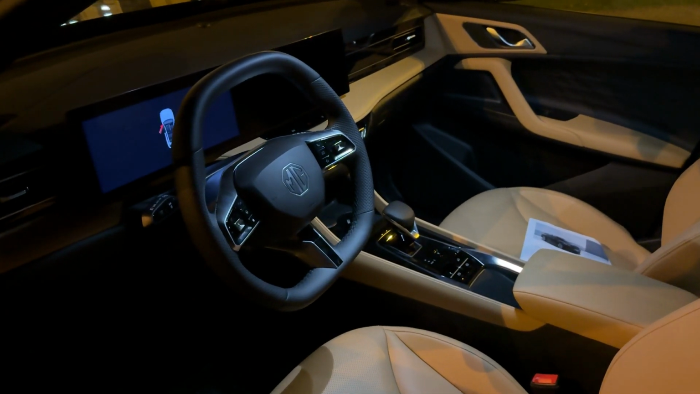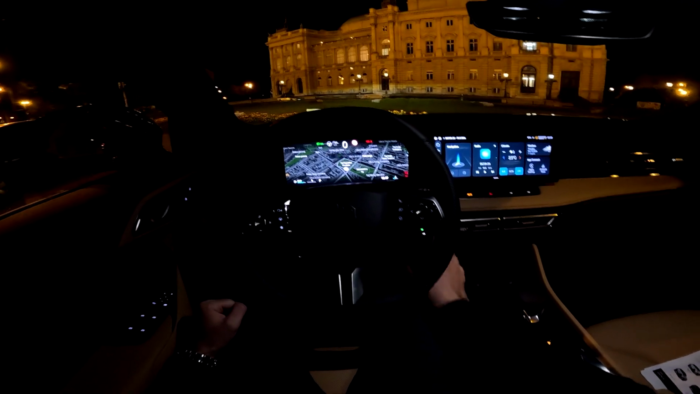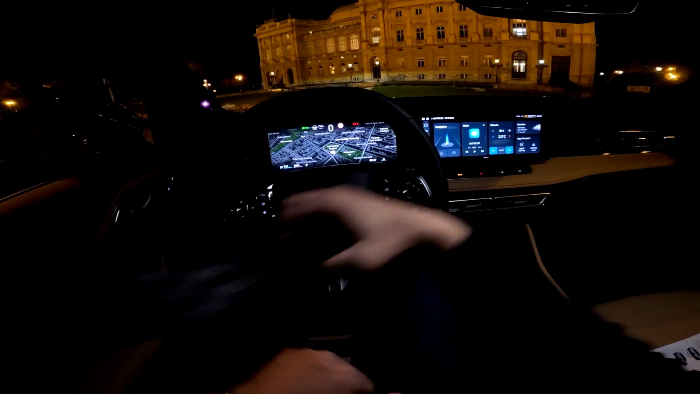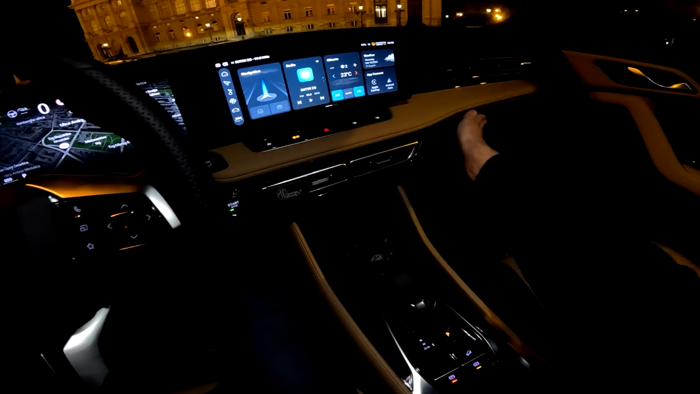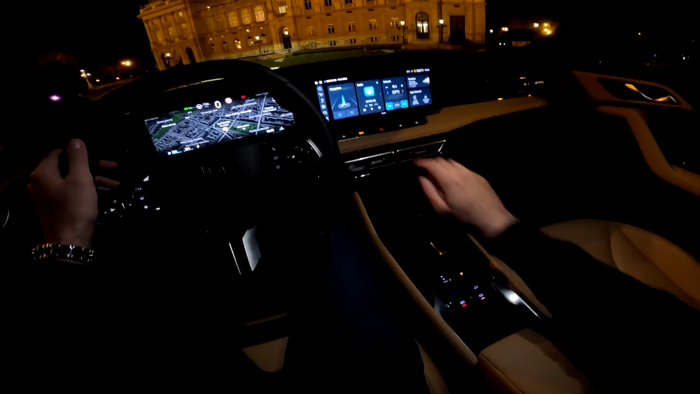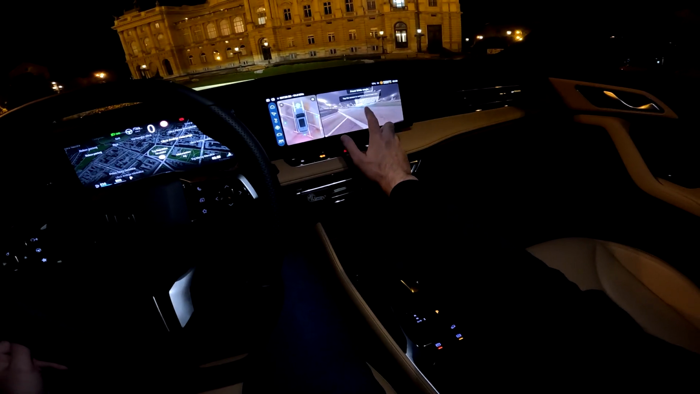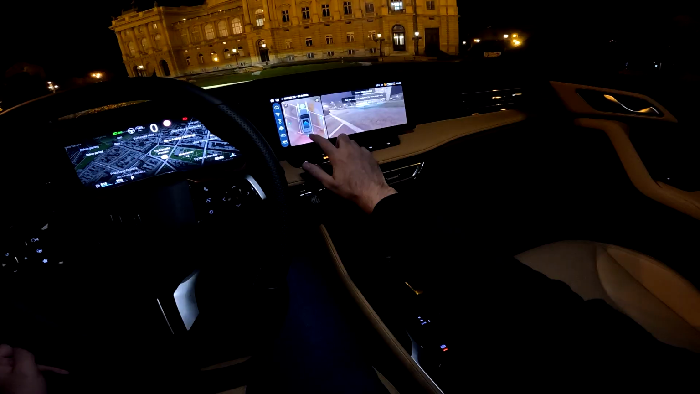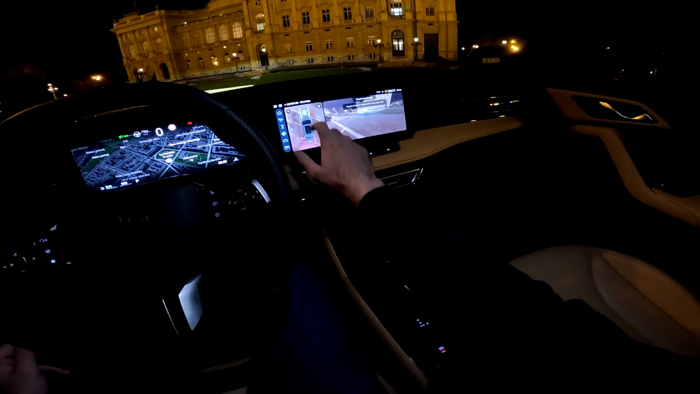Now let's see it from driver's perspective. This is how it looks from driver's perspective. Let me start the car. There we go, comes to life. And we have the gorgeous ambient here. And now we are ready to go on a drive. We have the 360 surround view here, as you can see. And then we have also the wide view available for the front and rear. And you see also how the sides look.